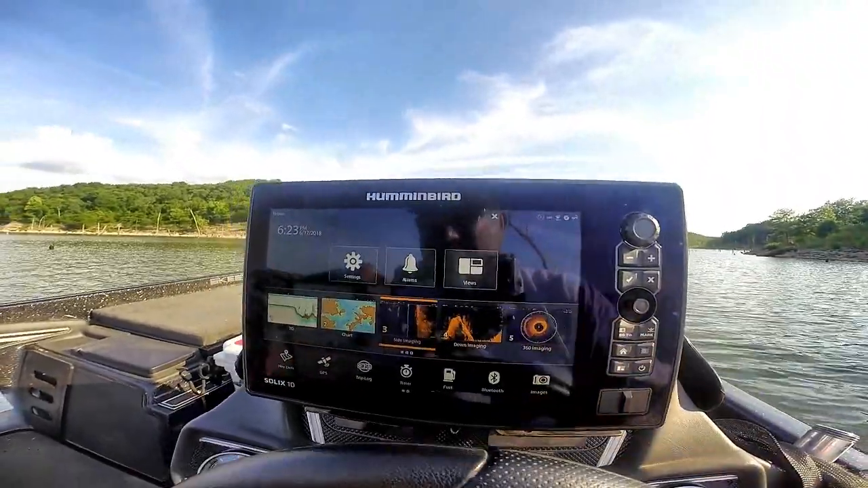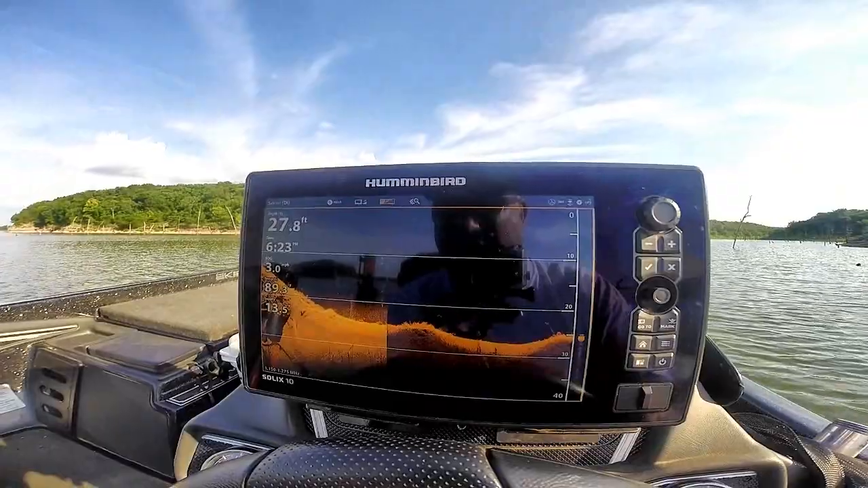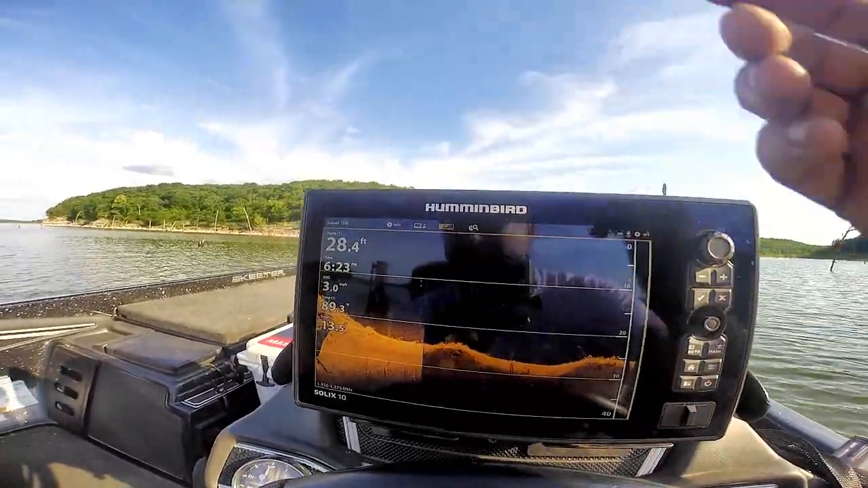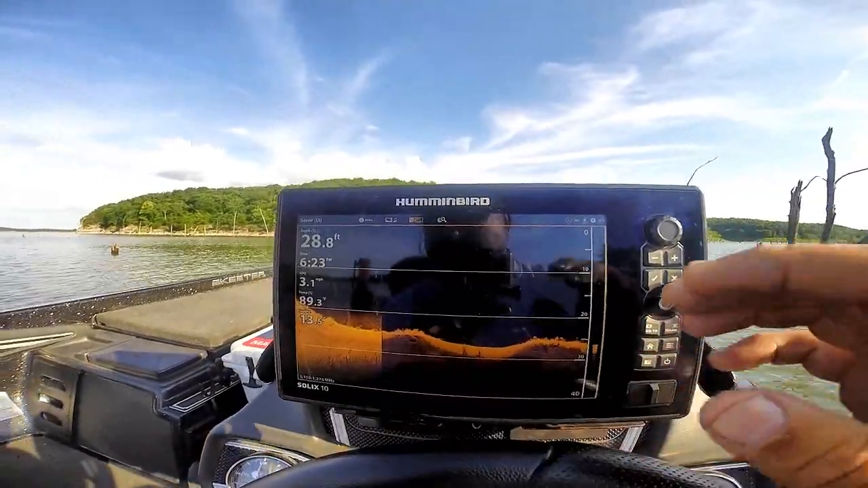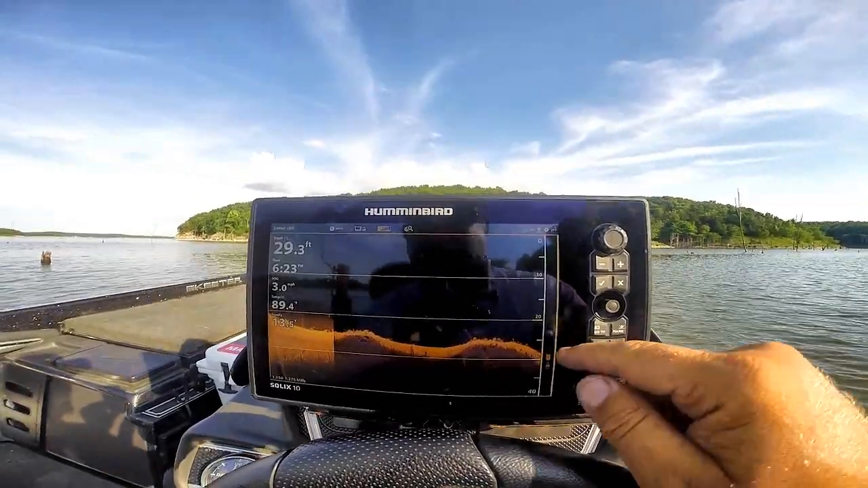The cool thing with the Humminbird, like this is a side imaging model, you're going to get your down imaging sonar that shows you high detail. You've got the same 3 operating frequencies that you can use in it. You've also got Humminbird 2D sonar.